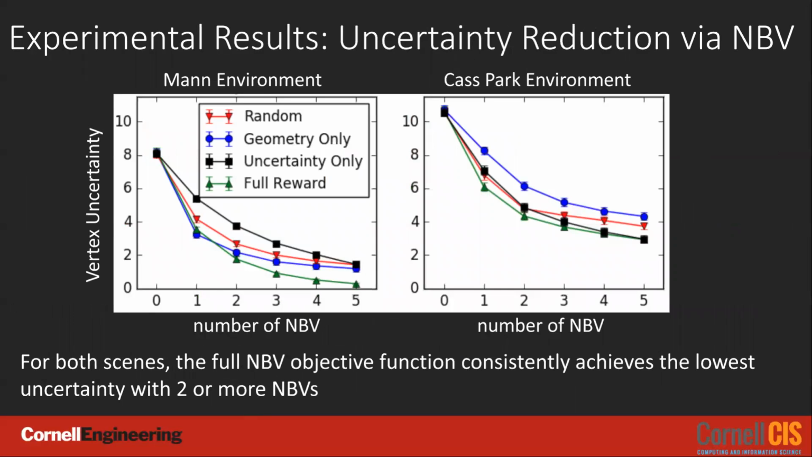Here is an ablation study of the efficacy of our next best view objective function in reducing path uncertainty. Our full objective function outperforms the random baseline and objectives which only account for scene geometry or scene uncertainty.